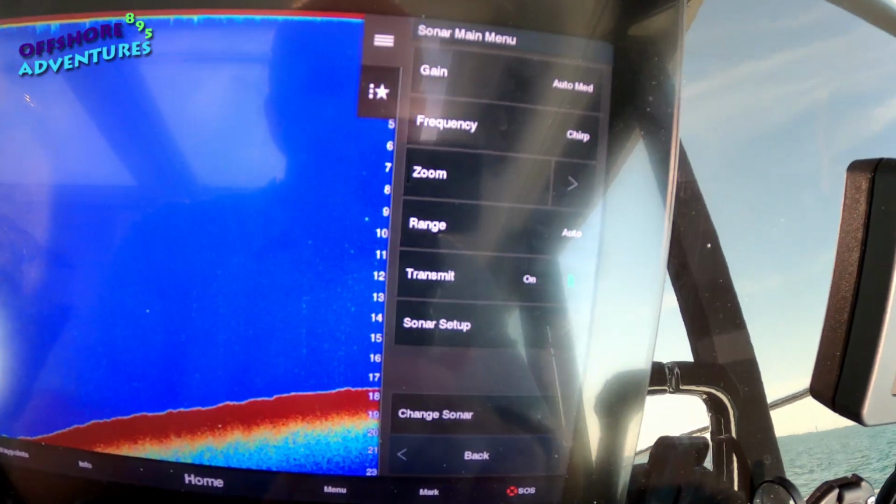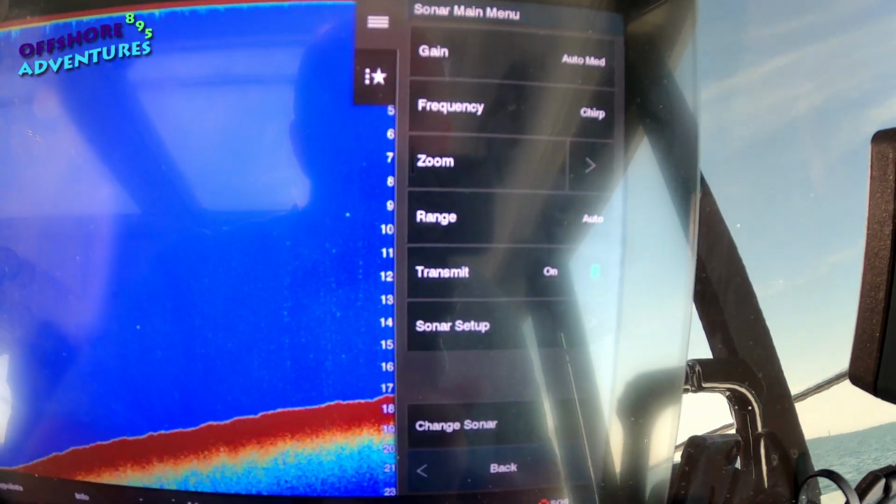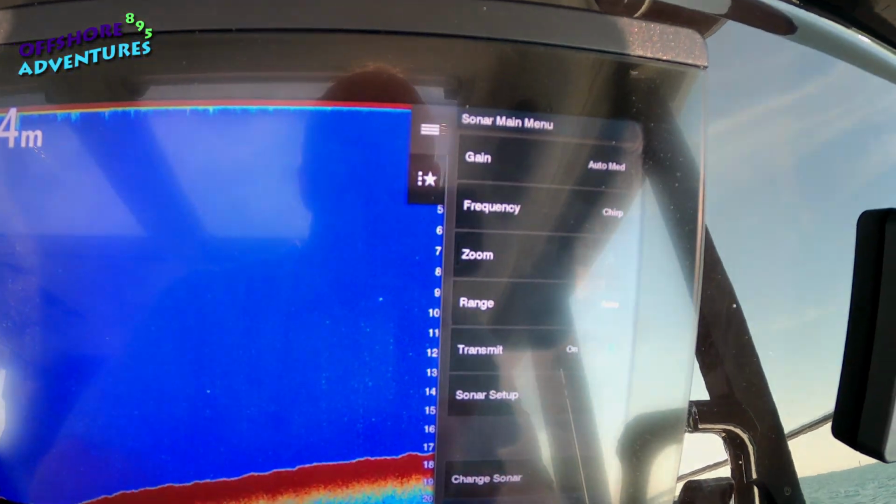So exactly the same as the nav screen, except because you're in a fish finding screen, you get a stack of sub menus from that menu button.